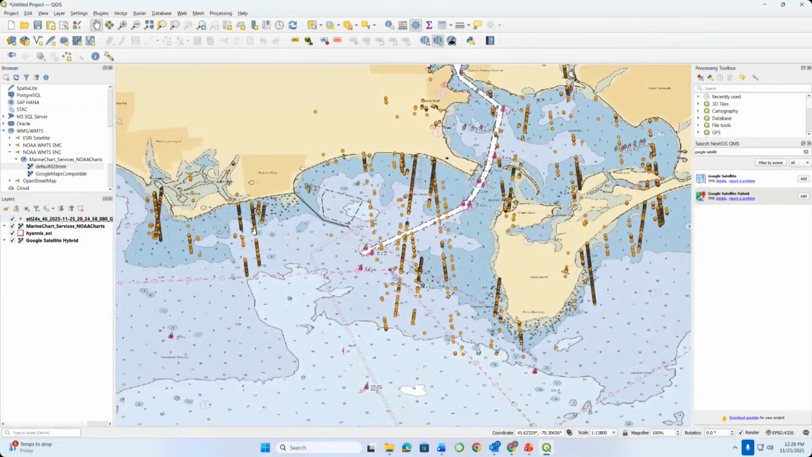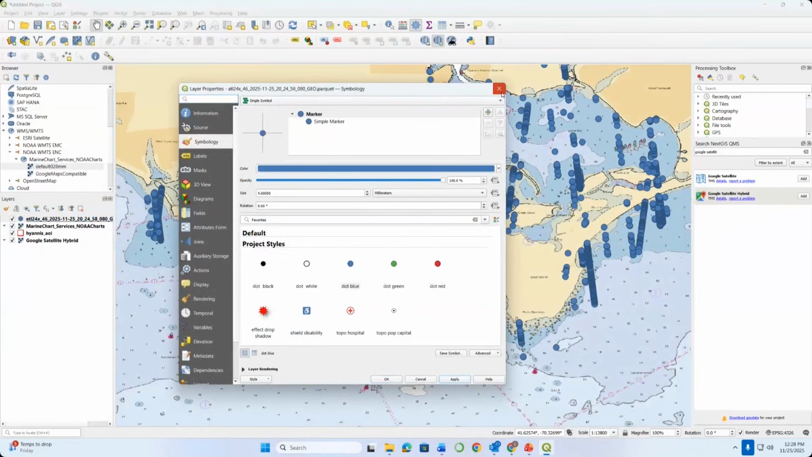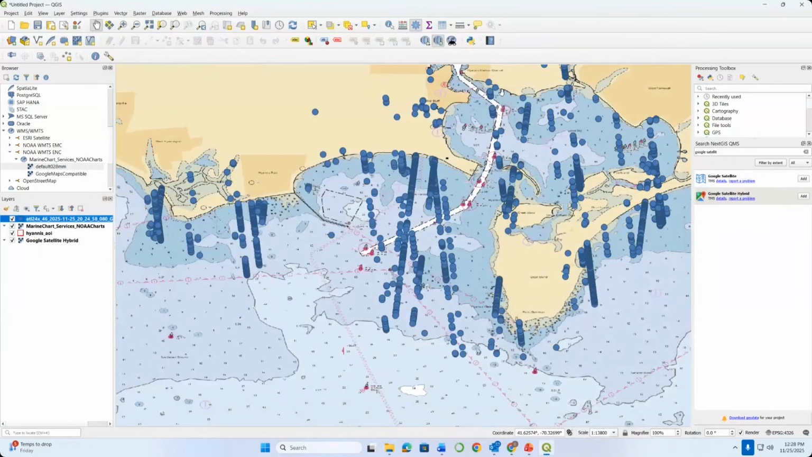And if you can see all these orange-ish dots that just got added, that's the ATL24 data. If I want, I can change its symbol. I kind of like doing this as a blue dot. I think that looks pretty good. But there's my ATL24 data.